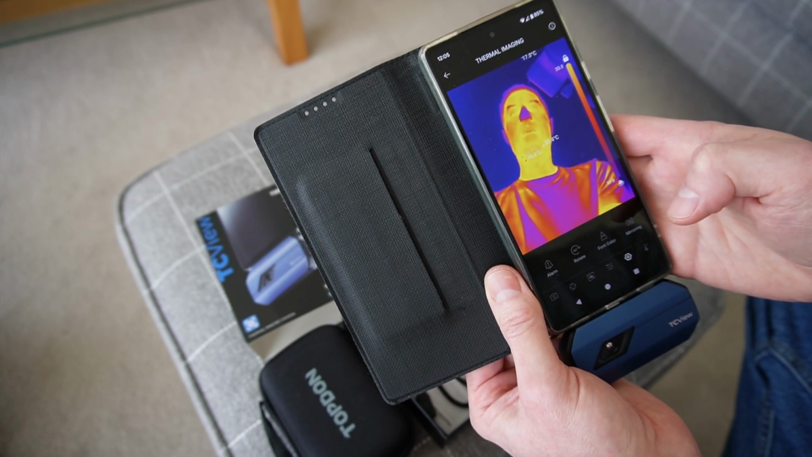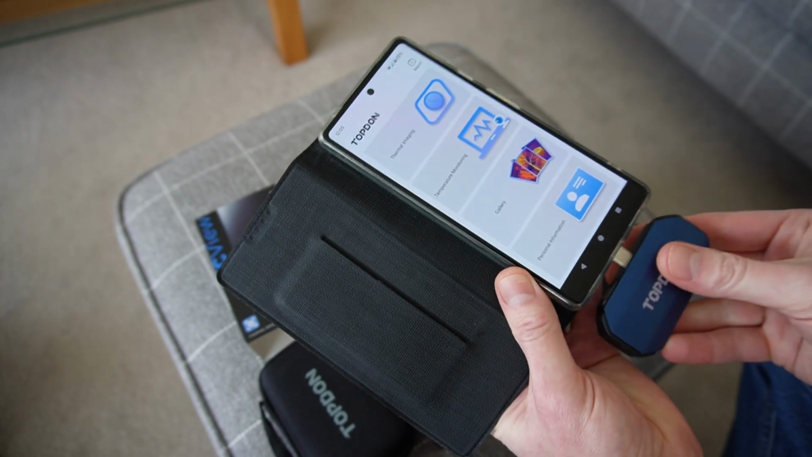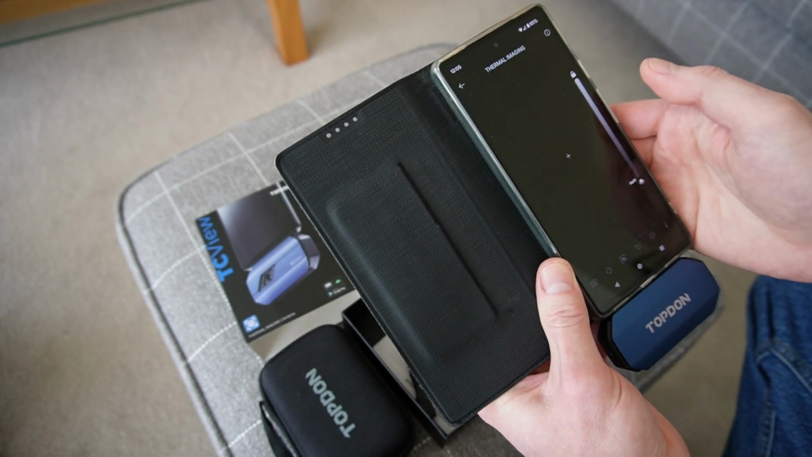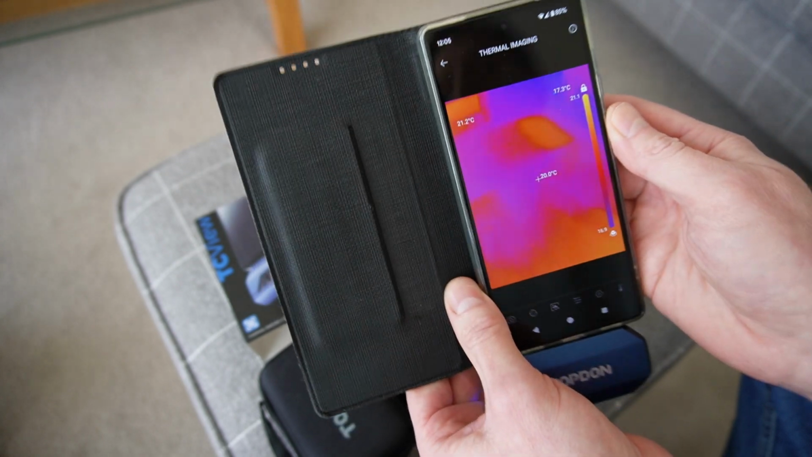But if you've got it pointing away, so let's flip that back round, then you don't want it mirrored because obviously it's just pointing out in front like that.